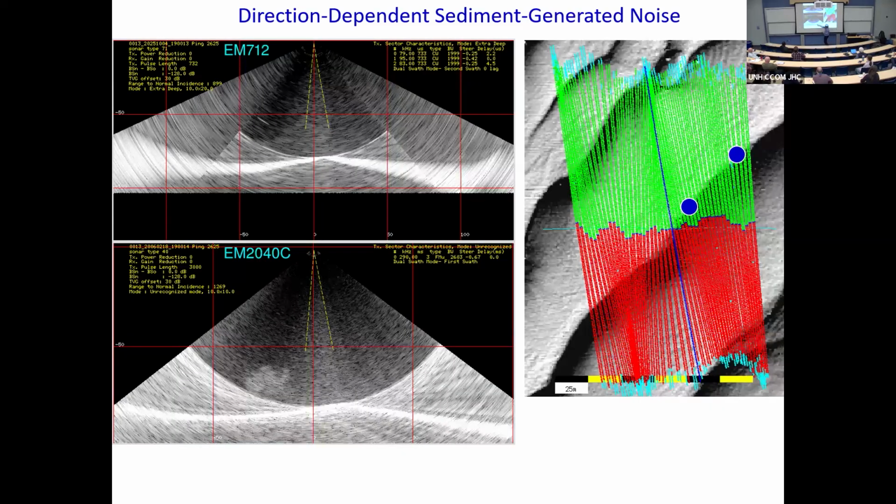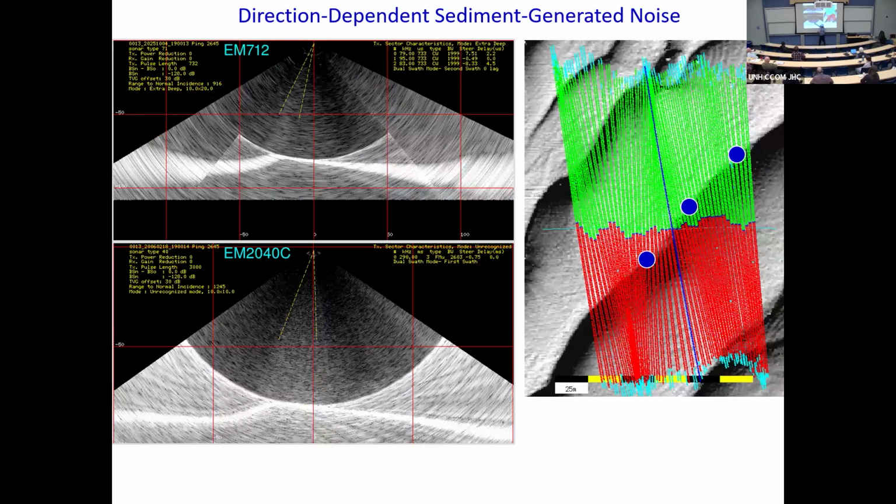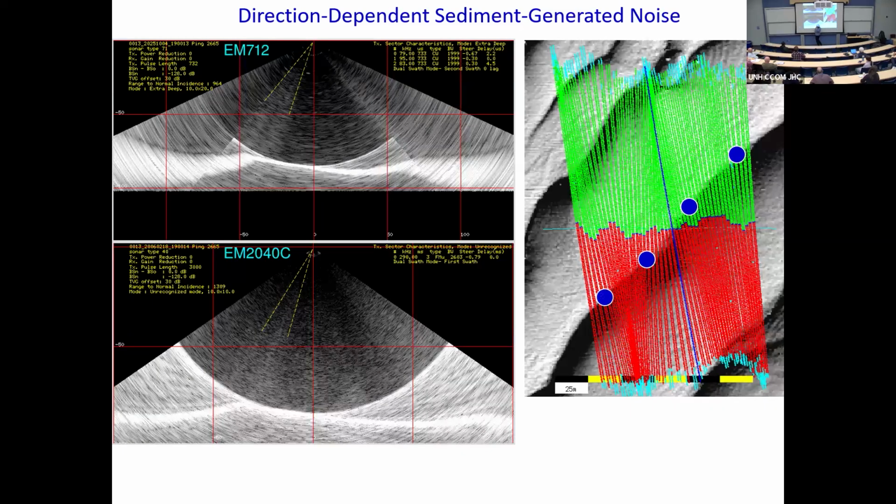Across. And notice in the background, the 2040 is much better at seeing these plumes of sediment. They're very localized. Stepping over, and I think the last one there. And so it's swinging through this. And actually, I didn't think I'd have enough time.